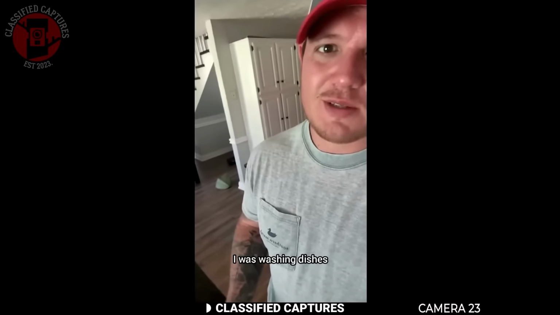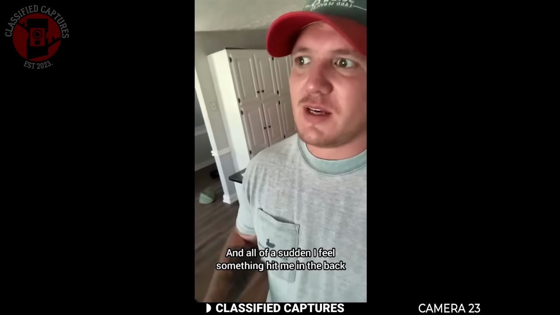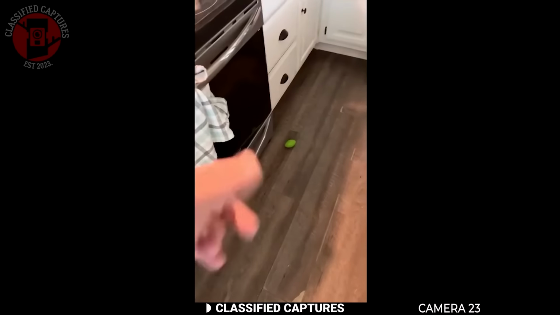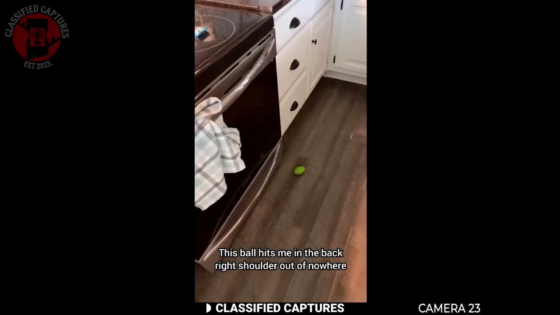I was washing dishes and just putting things away, and all of a sudden I feel something hit me in the back and I heard it bounce. Look at this. This ball hits me in the back right shoulder out of nowhere.